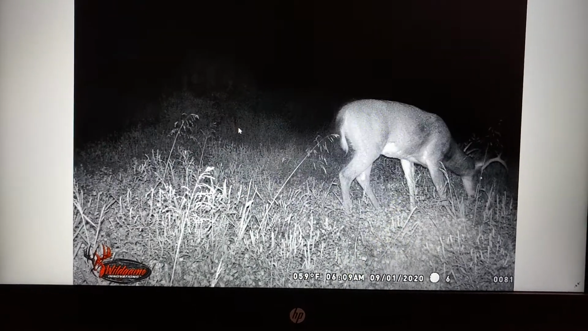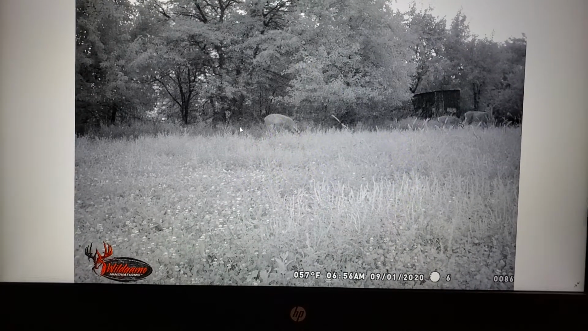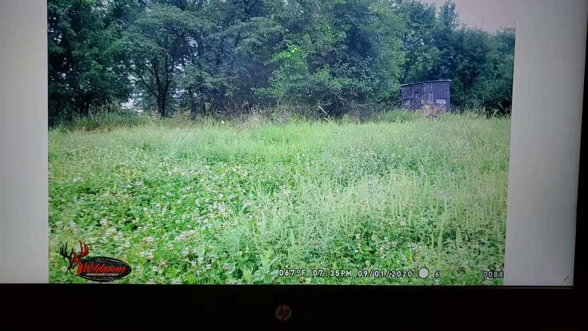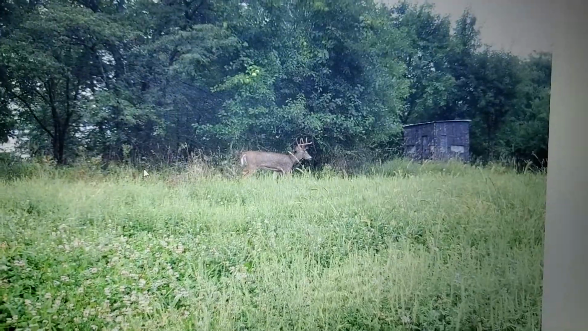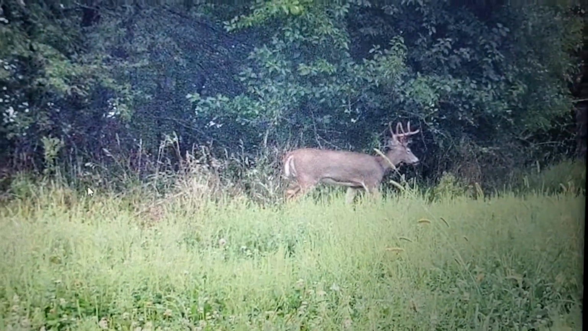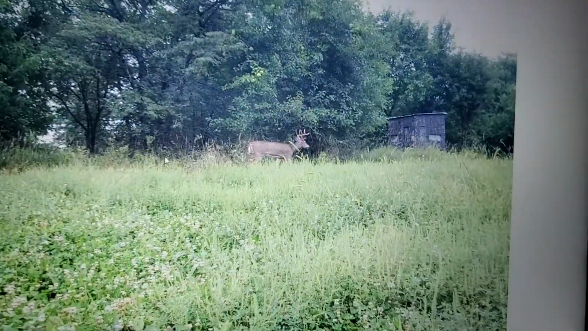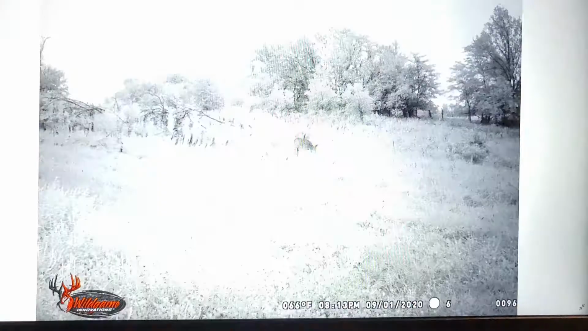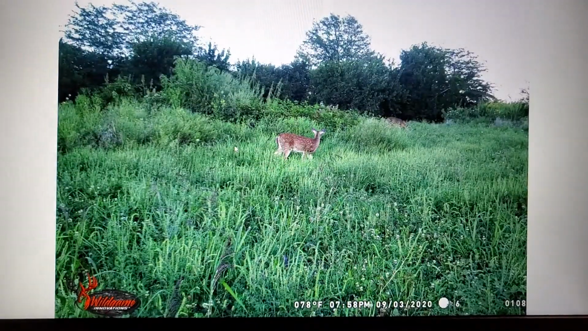This is my Alpha Rack Plus food plot from Whitetail Institute. You gotta like that when your blind's right there. You can bring that in. You can't tell me that's not a handy camera. You got your date stamp, your time stamp. This food plot really tears it up.